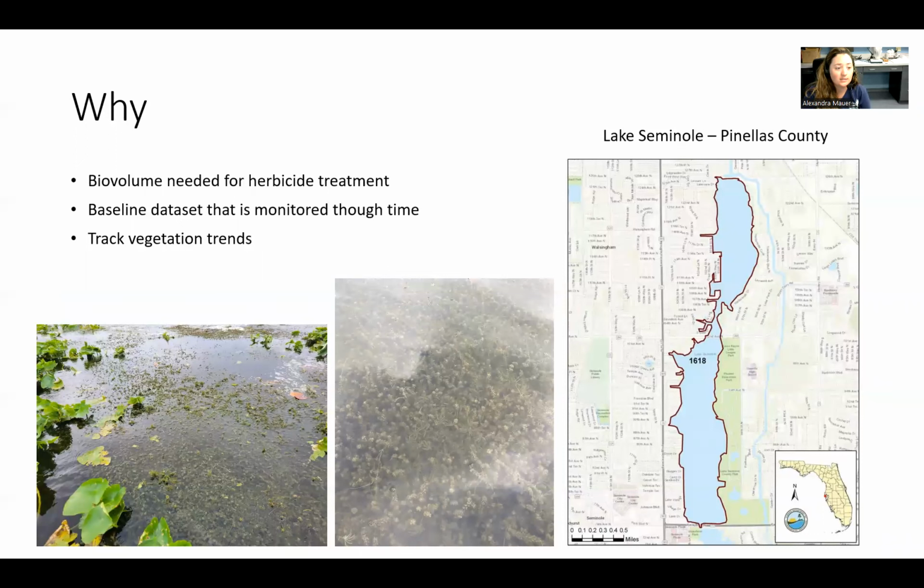So why we did this is Lake Seminole in Pinellas County is a larger lake. It is surrounded by an urban watershed, which increases inputs through stormwater. And these excess nutrient inputs fuel our hydrilla problem, and our lake managers are working on various ways to combat this invasive plant. One of those ways is using an herbicide called Procelicor. For this type of herbicide, you need to know the exact biovolume in areas of hotspot hydrilla, so they can apply it directly to those larger areas.